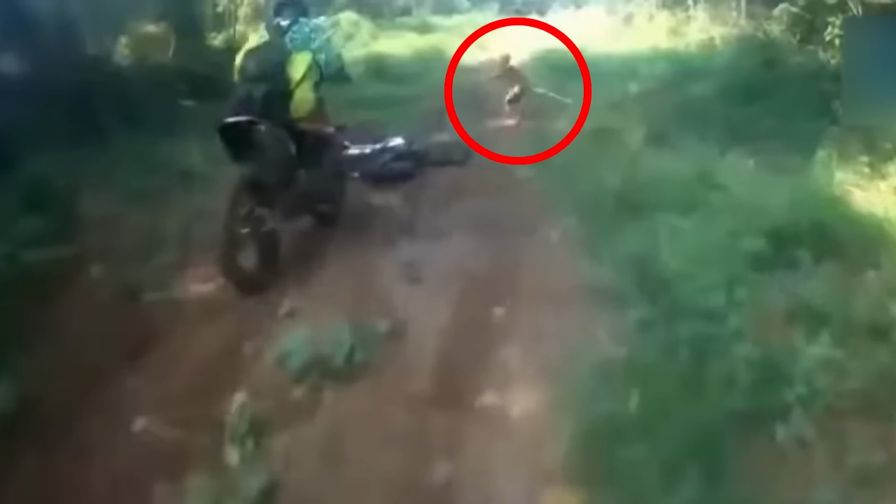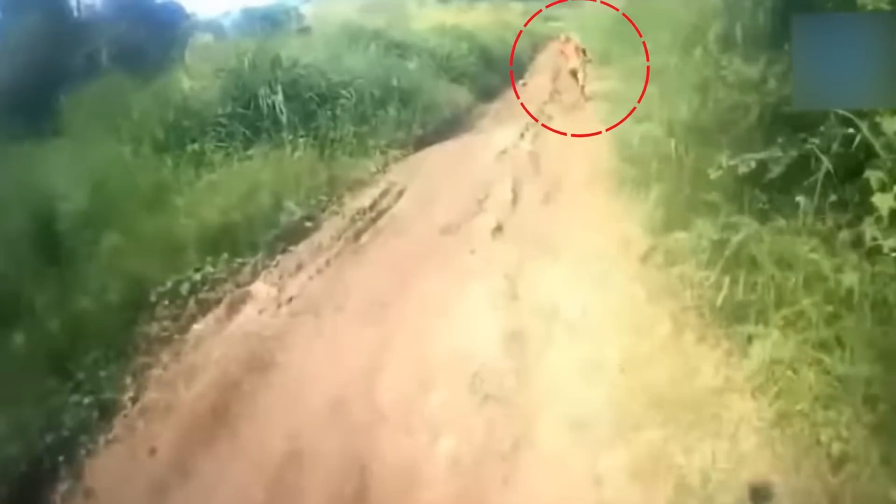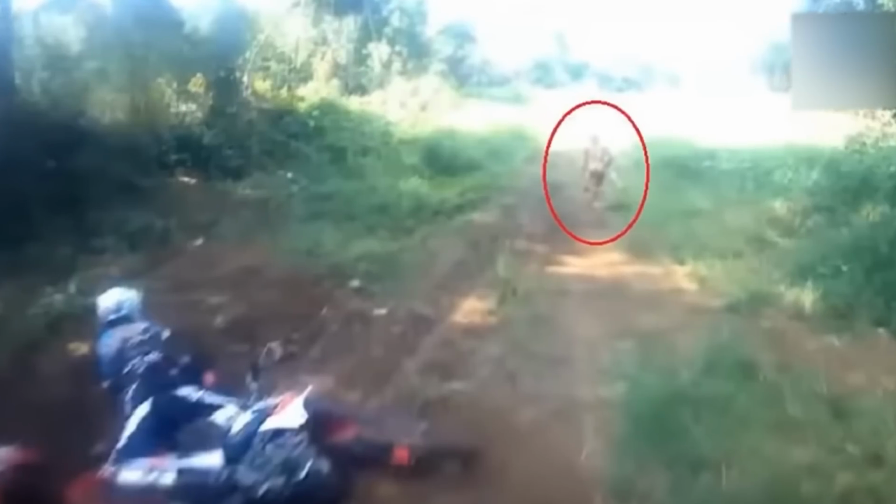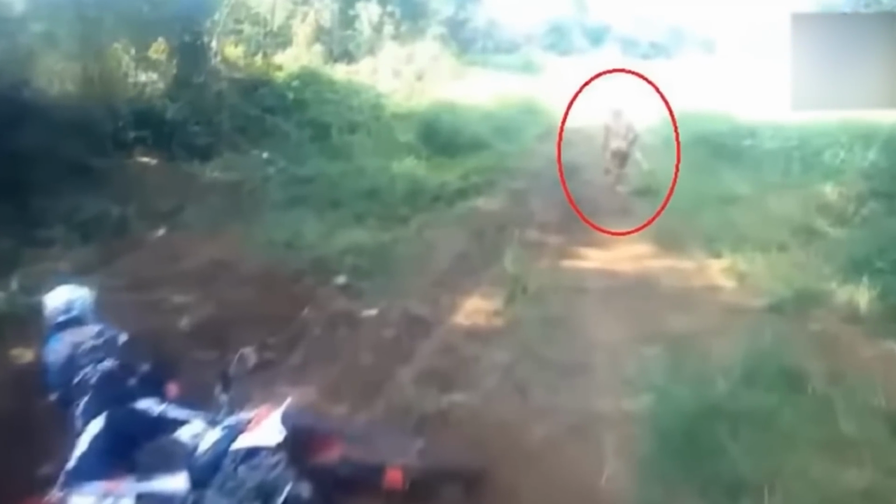But as the video went viral, people came up with different suggestions, with some calling it a goblin, while others claimed it to be a wild elf. Whose side are you guys on?